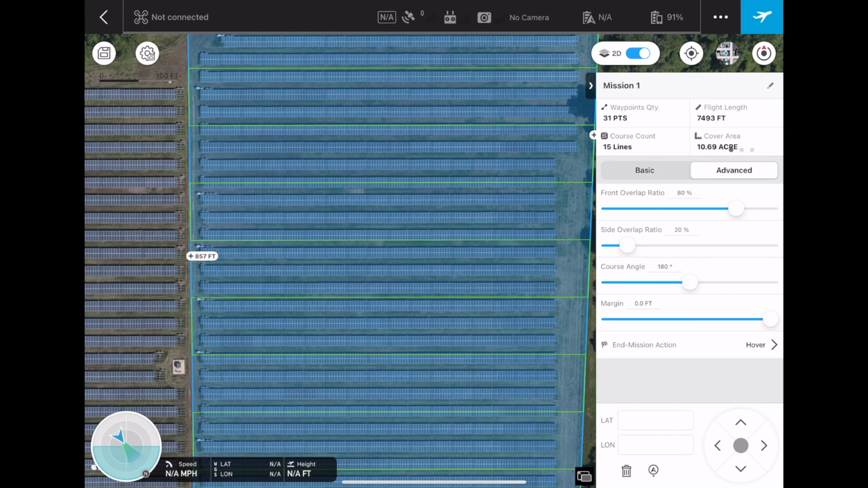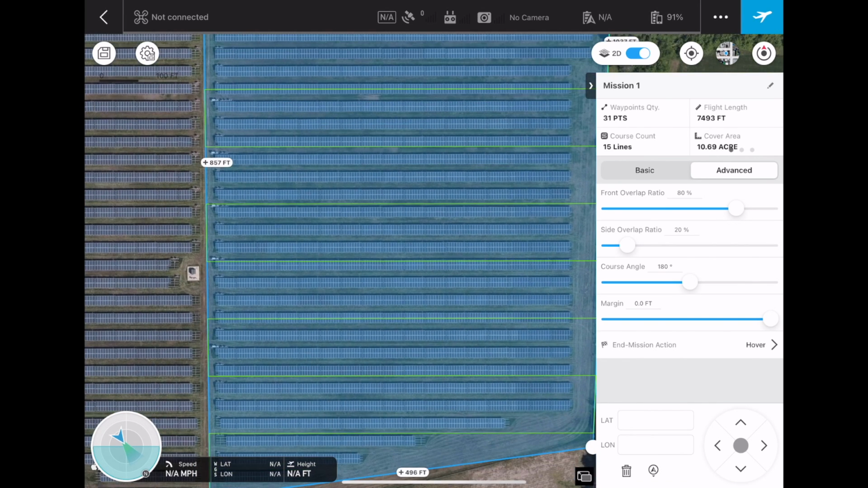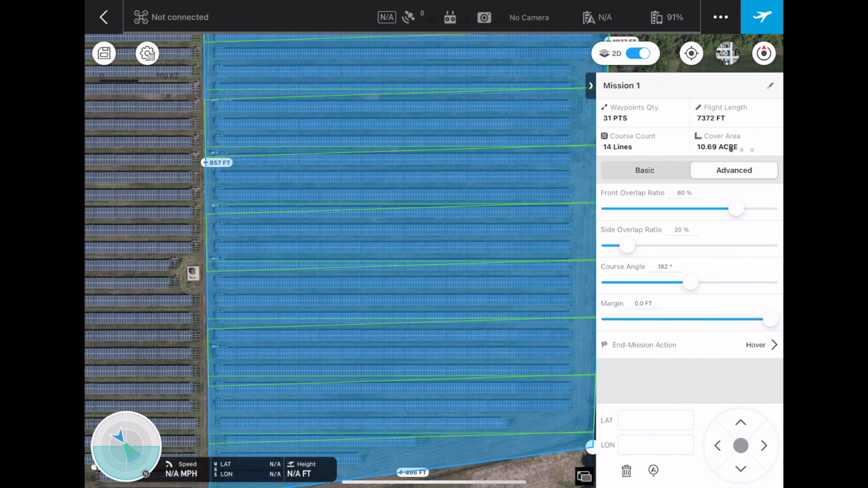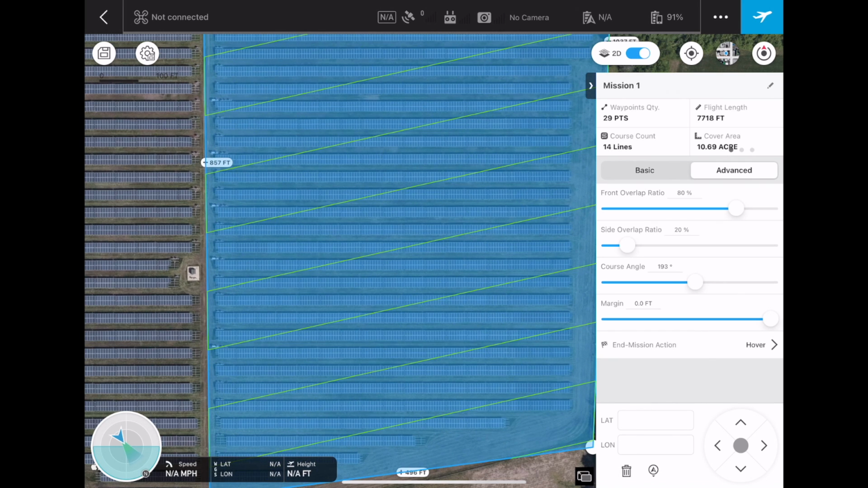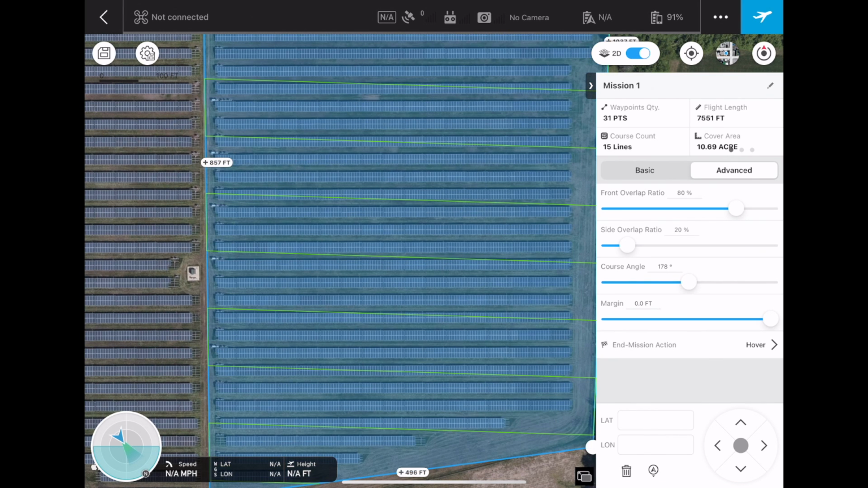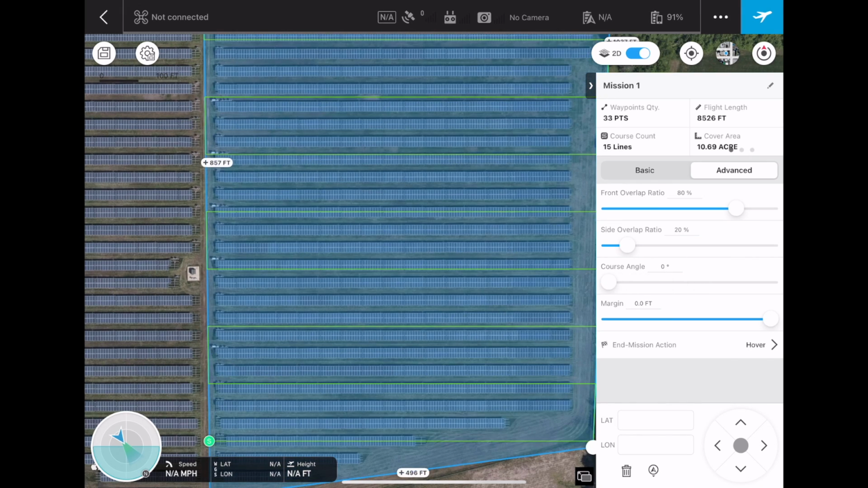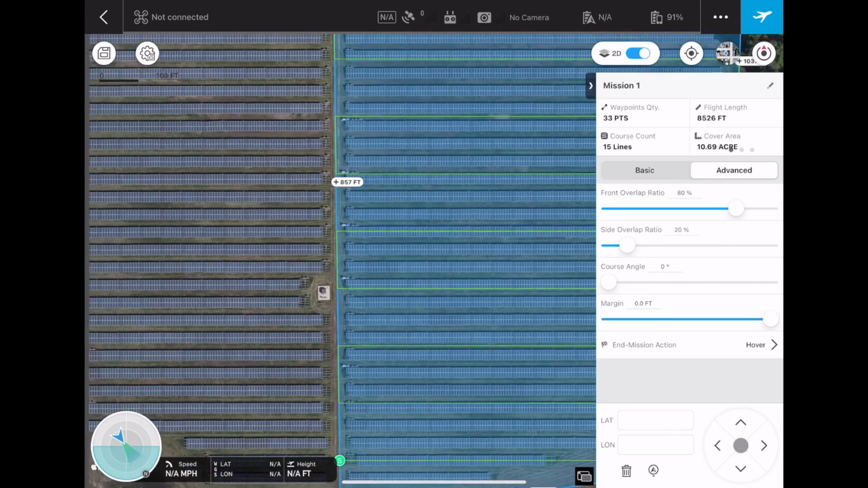And now the course angle is actually a setting that a lot of people really mess up when doing these inspections. So the course angle are these green lines that the drone will be flying on, like we talked about before. And so if I move the slider around, you will see the lines also move around. And so what we need is these lines to be parallel to the row of panels. So right now at 0 degrees, these are going to be parallel.